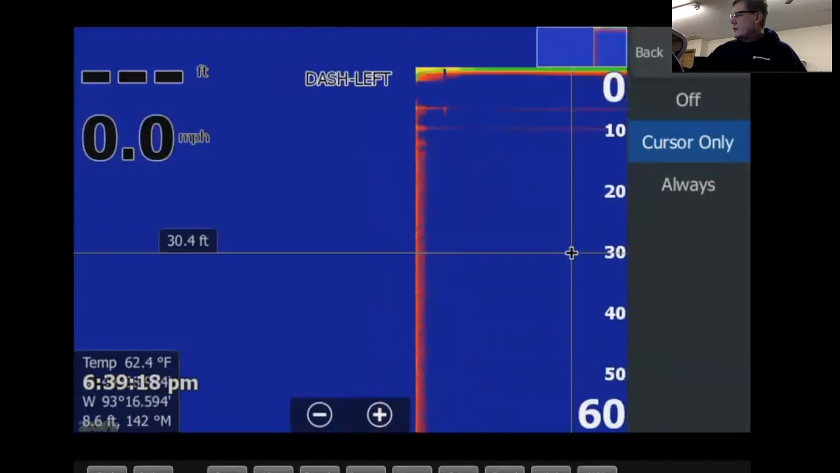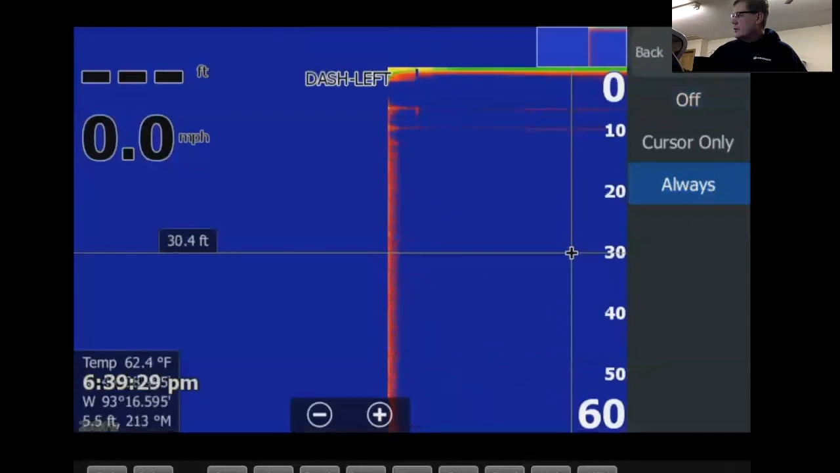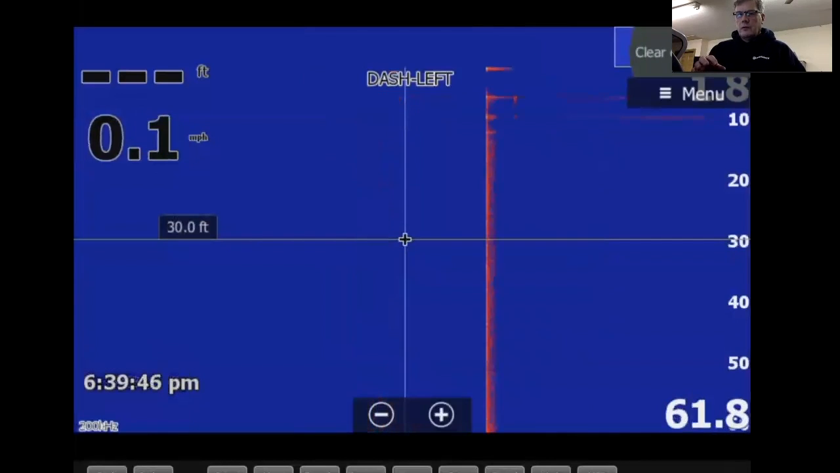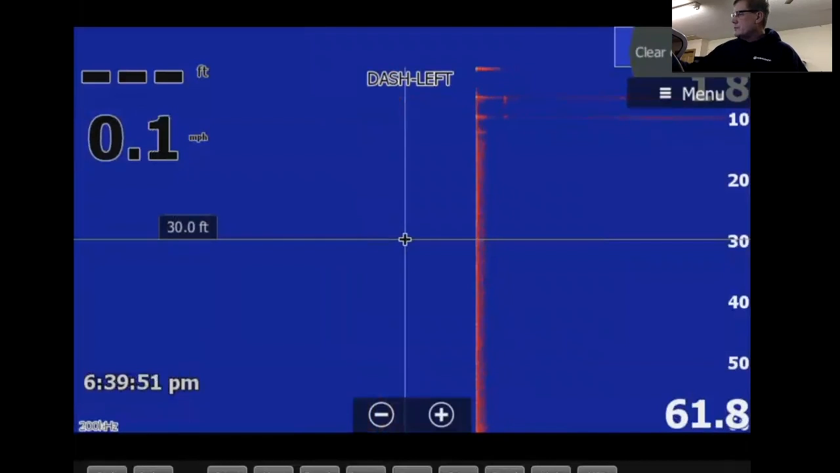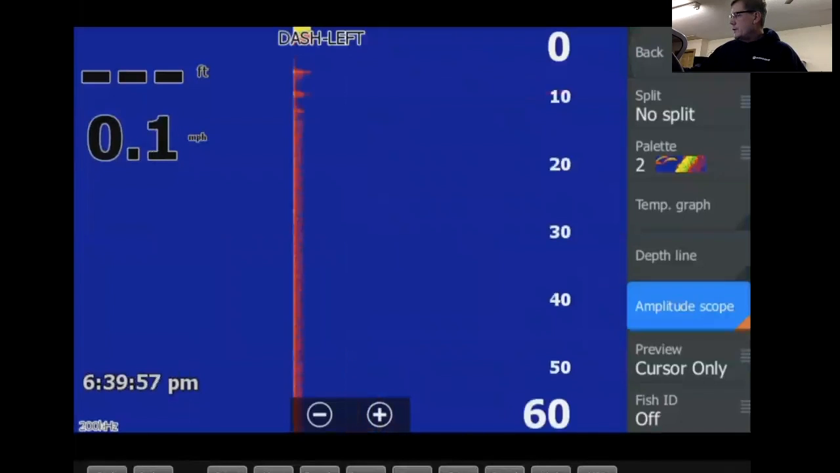Preview cursor. Okay, back up here. I'll turn it off here. If you look at the very top of the screen, if I have it on cursor only, or always, you'll see it starting to show up on the top right here. You can scroll back like three pages of history and look backwards, and what you've gone over will show up above that area up there. Amplitude scope, we talked about that.